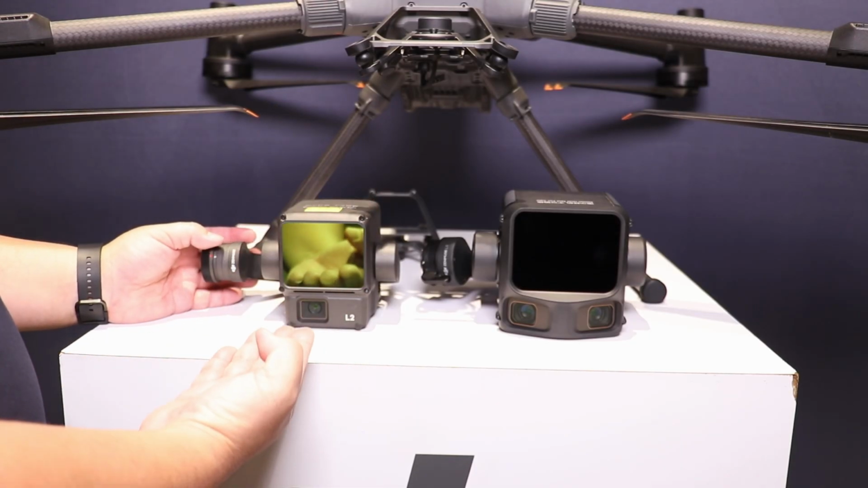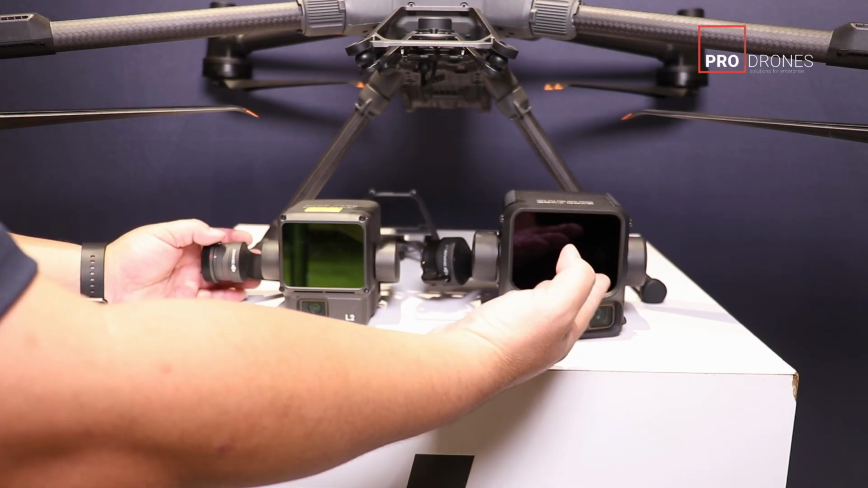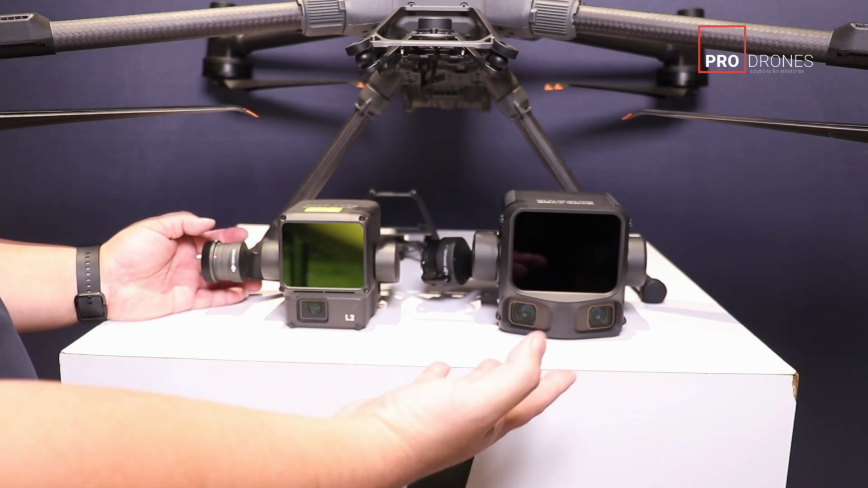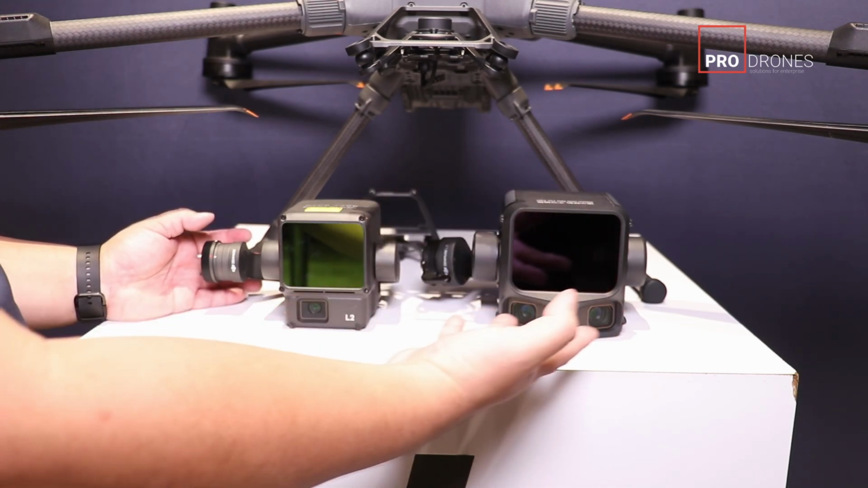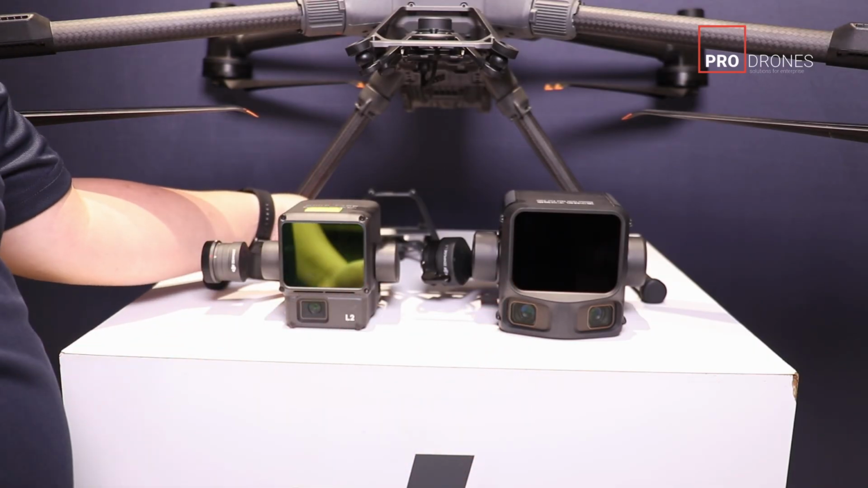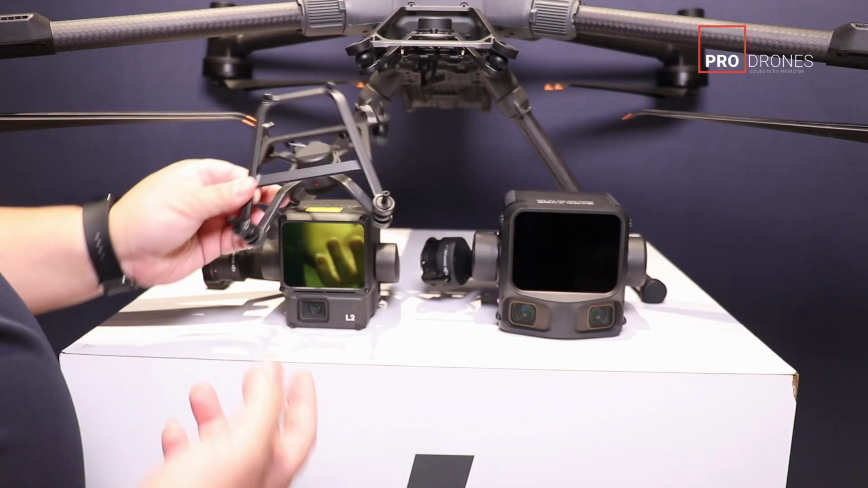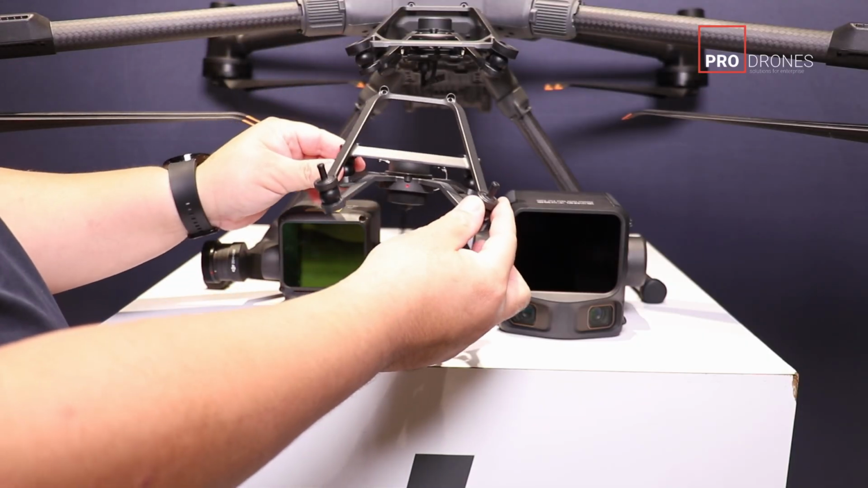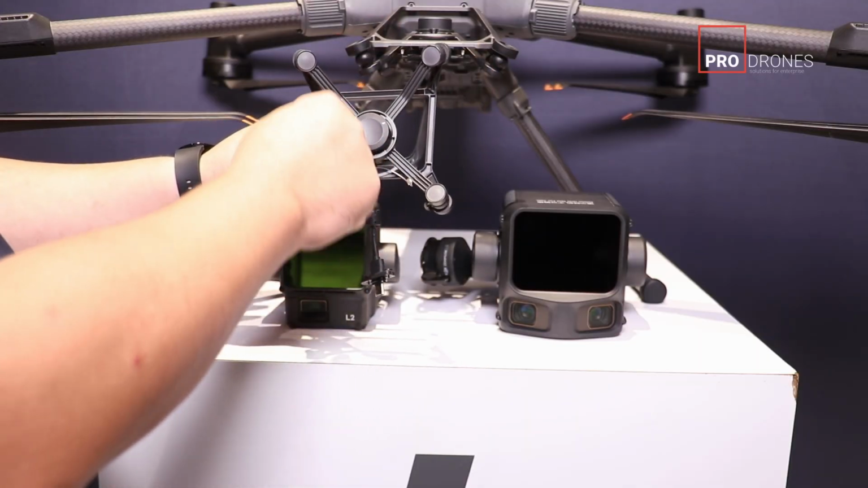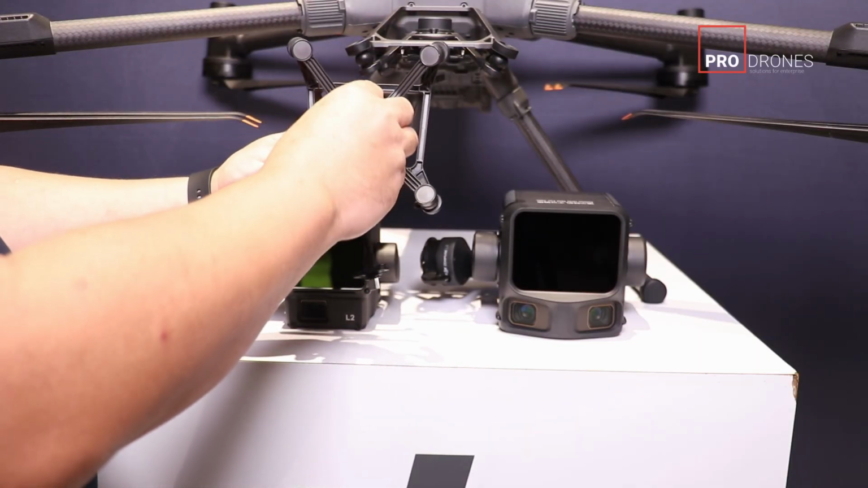So this is the L2, and now we have the L3 side by side. The first big difference you can see is the massive difference in size. Of course, with the increase in size, there's an increase in weight. So it brings us to the first part of the system. This is a standard gimbal mount that comes with the M400. So as you can see, it's just a standard gimbal mount, right?